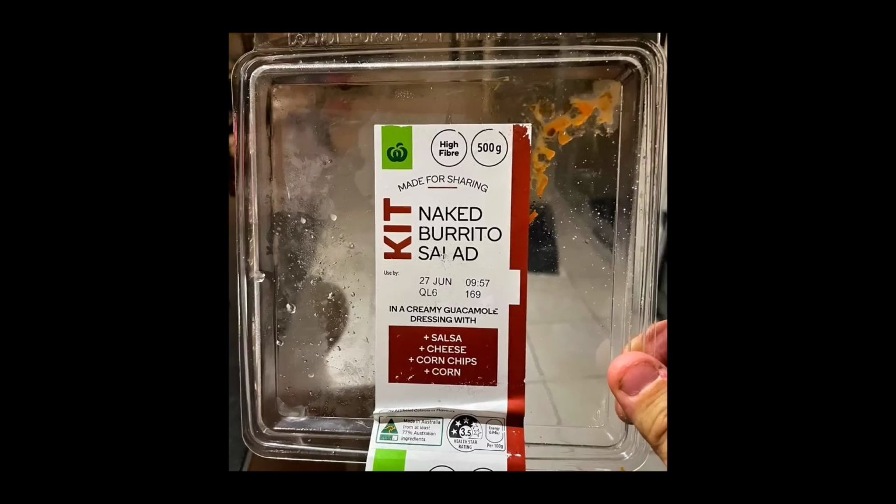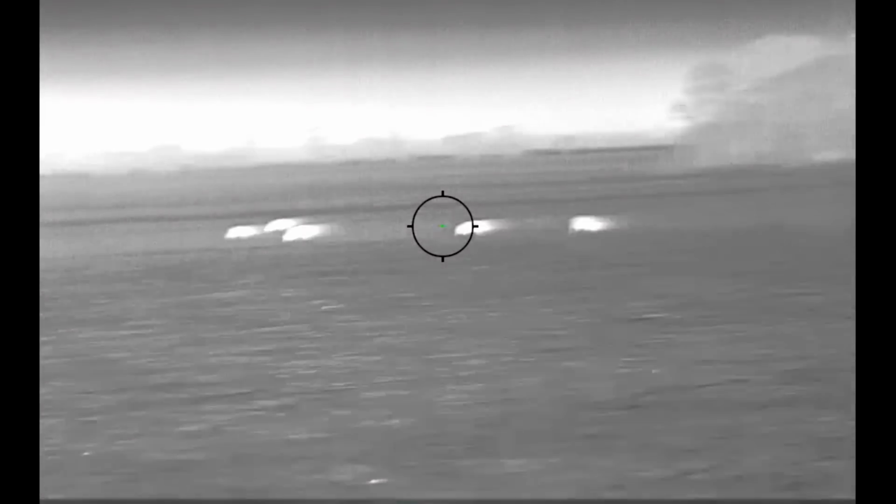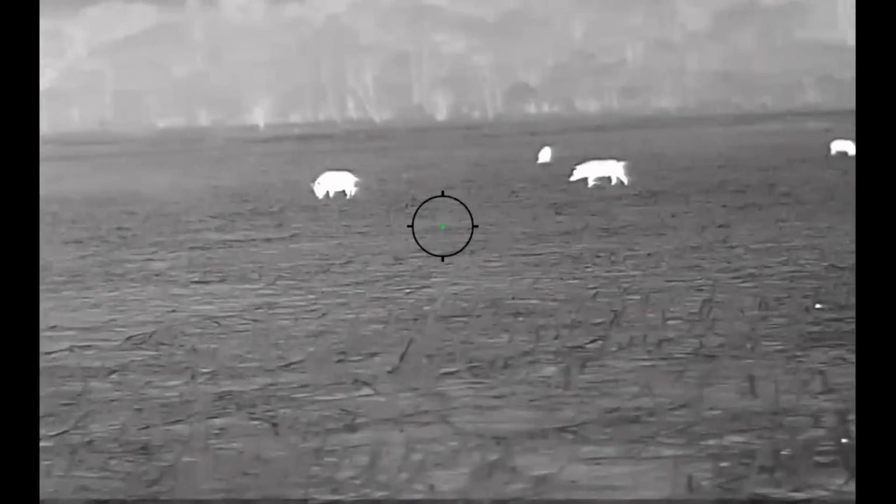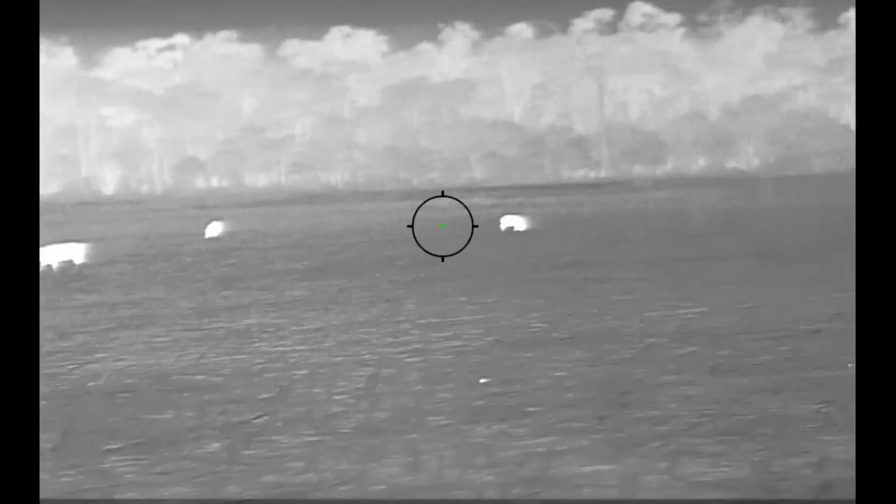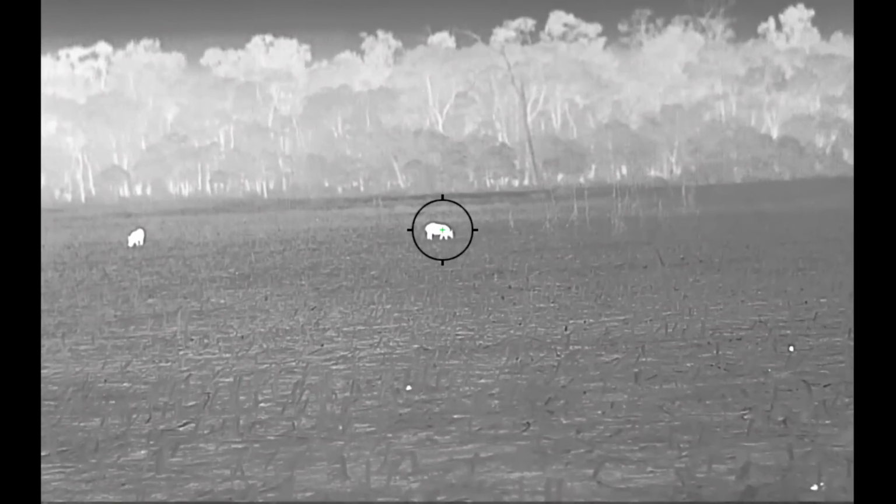Just gone back up to the shed, had a feed for dinner. 9 pigs out on the sorghum stubble. Let's go and have a crack. Ready when you are. Far left.